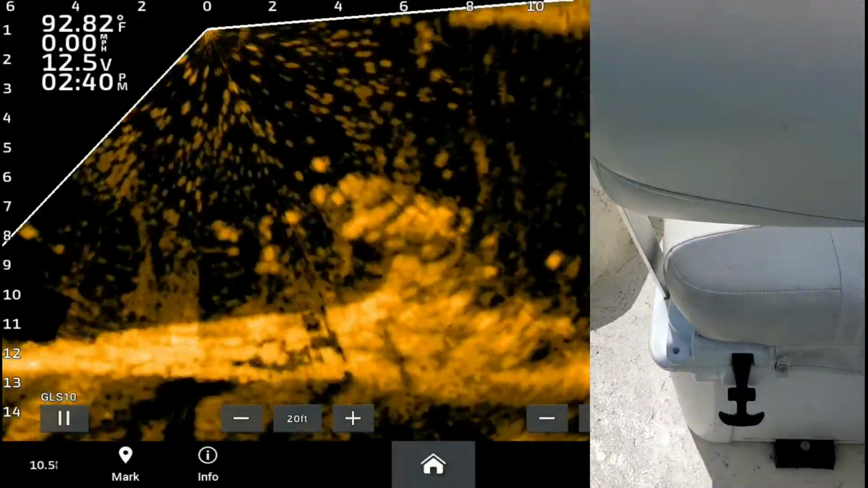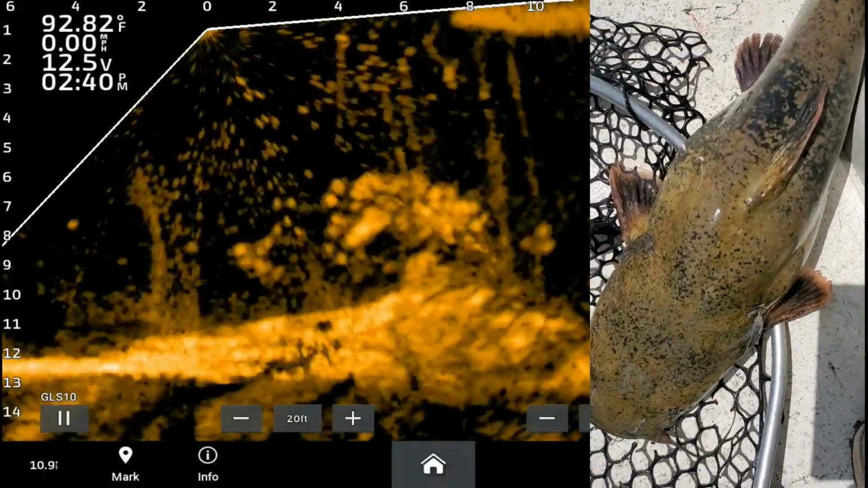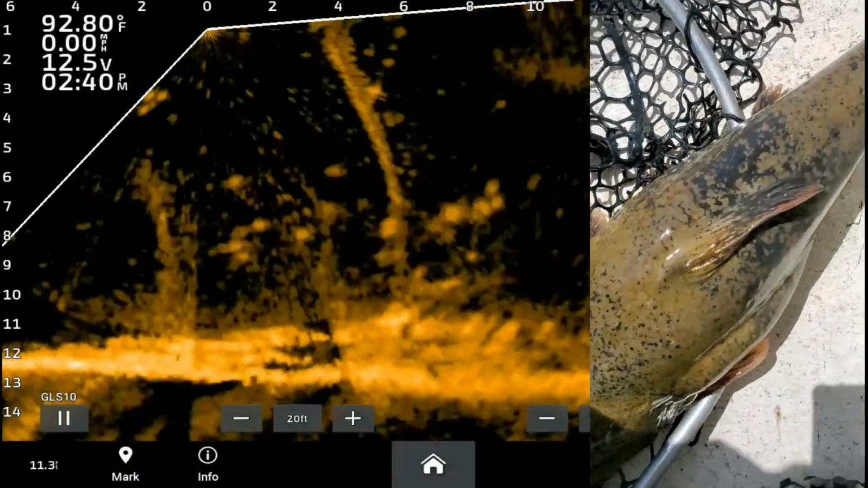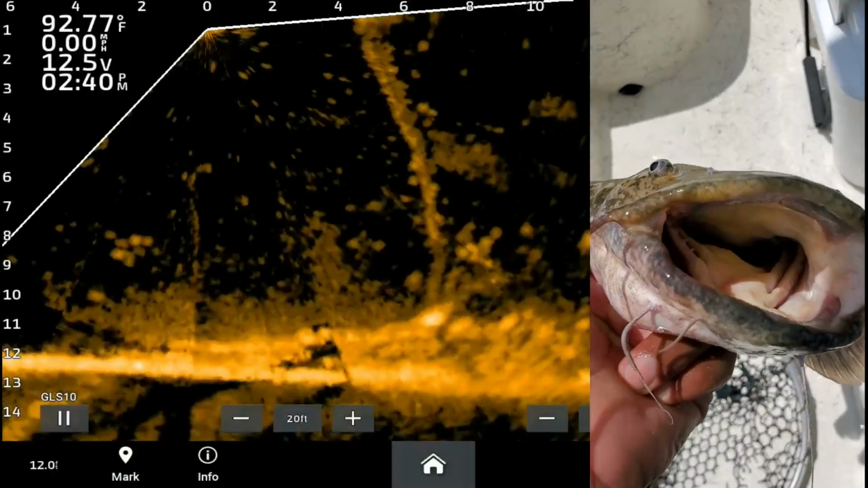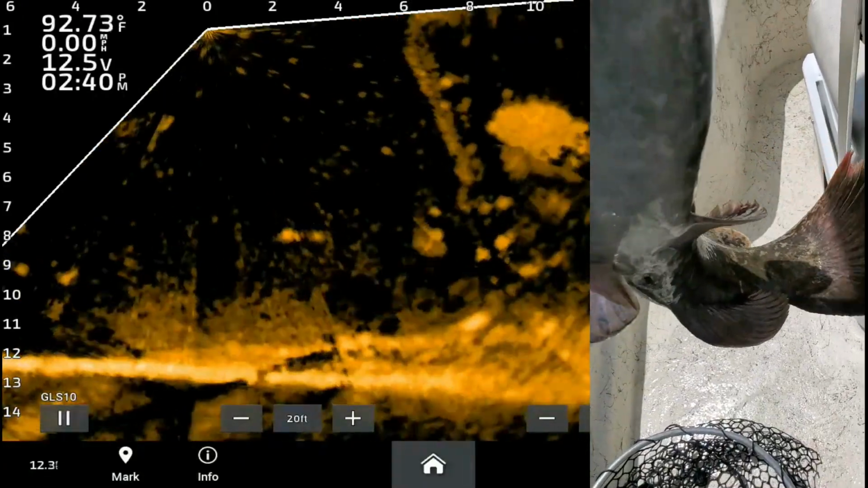Look at the colors on that joker. You don't want me to hold him, y'all. Look at the colors on that joker. Beautiful fish, color wise. Now you're going to talk about his face. That's a different story. Well, crappie, I'm going to save some of y'all because this one's going to the house.